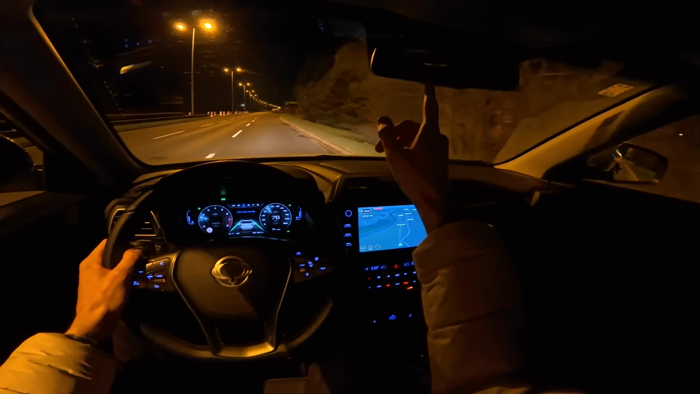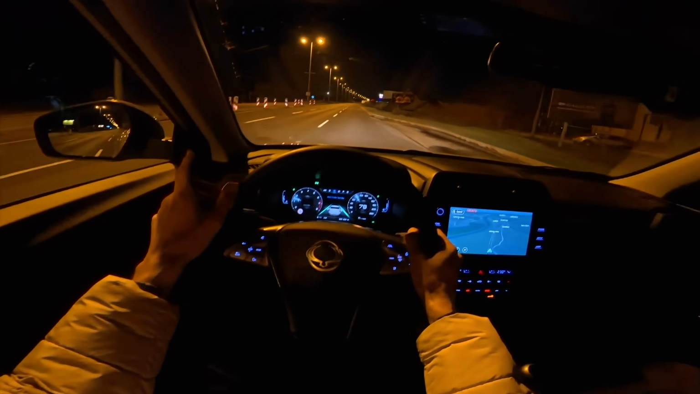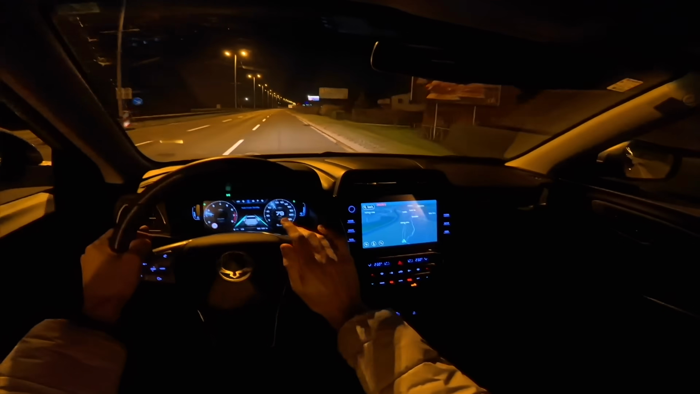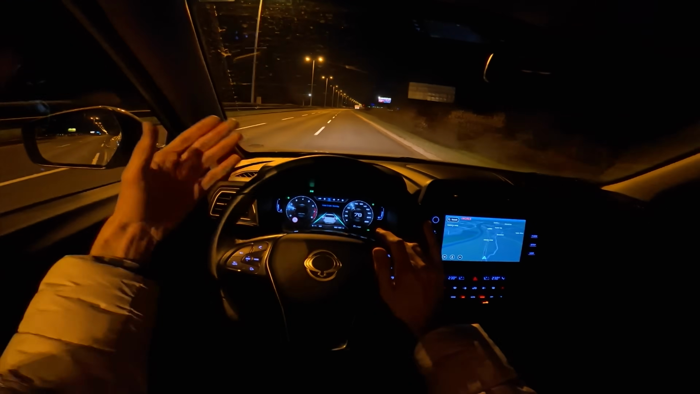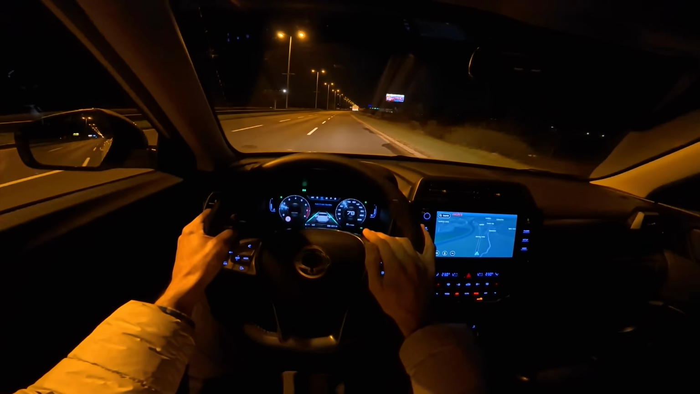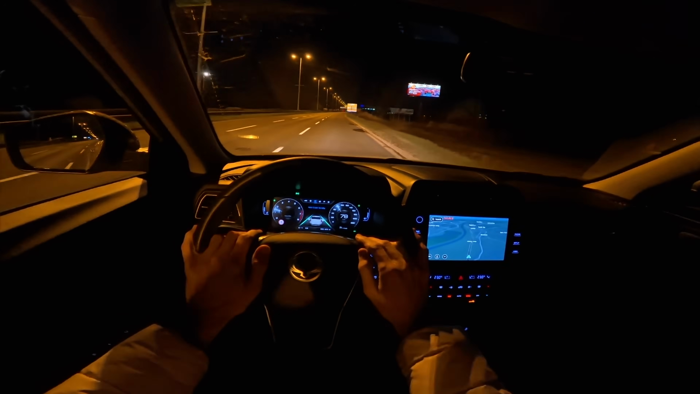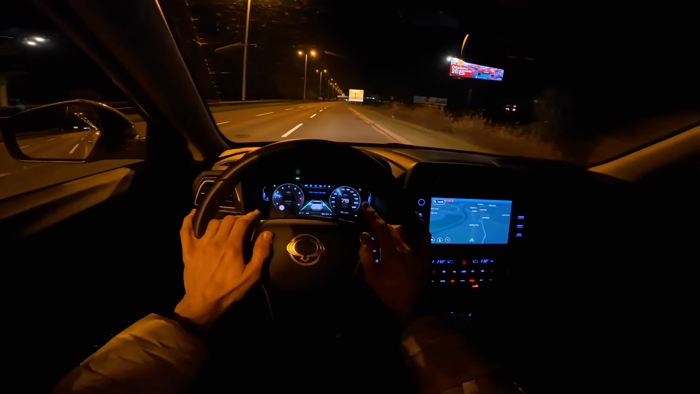You have the automatic auto dimming inside mirror, not on the sides, but you're taller, so it's usually not the case. Not a problem when you're lower in a sedan or a hatchback. Then you want to have those because taller cars will blind you from the rear.